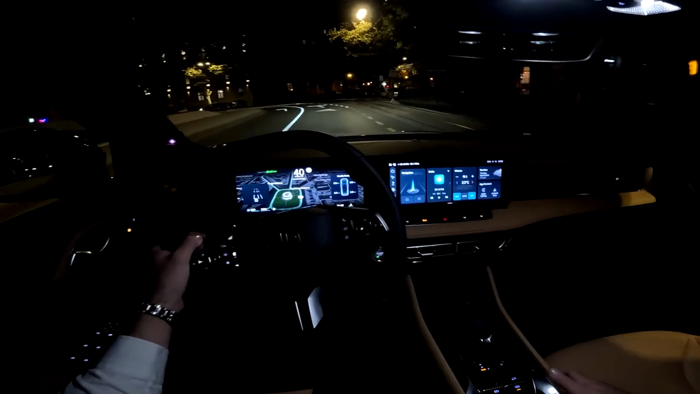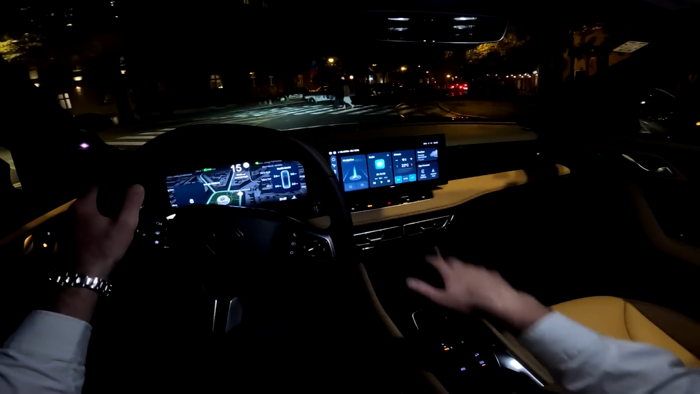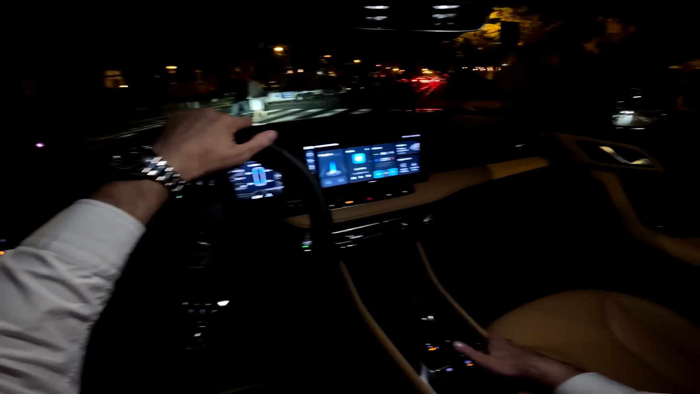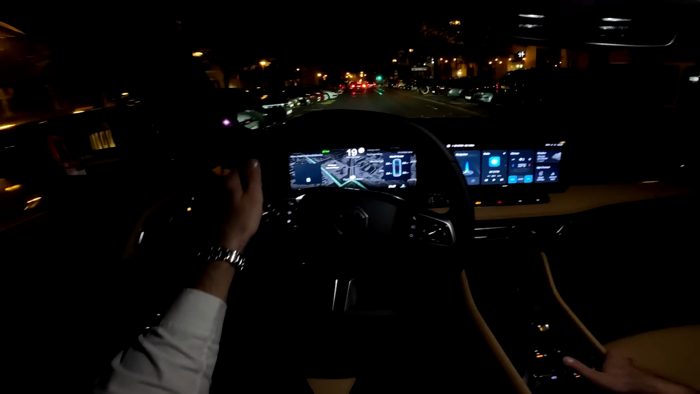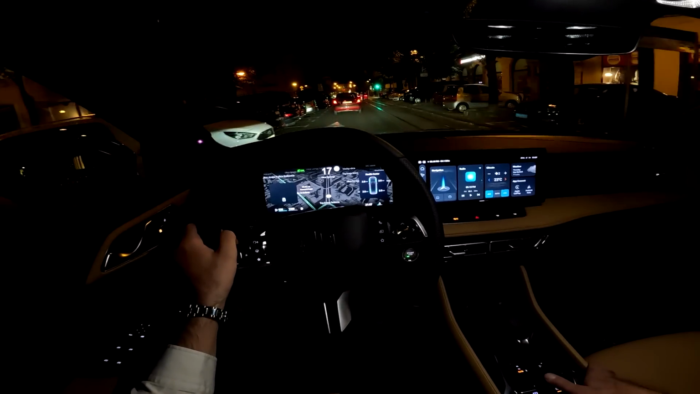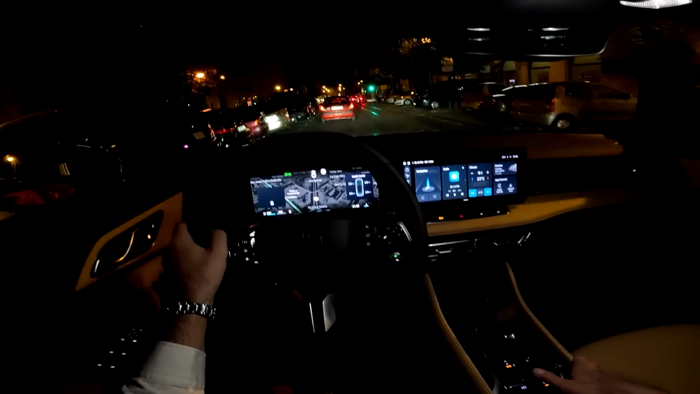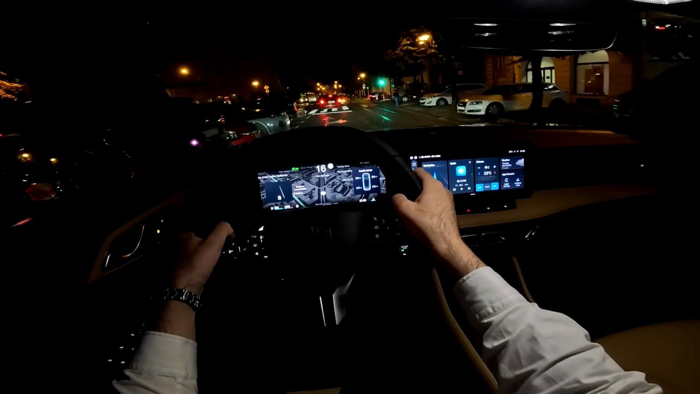And I want to hear your thoughts. How do you like the layout here of the interior? How do you like the screens and the infotainment system? And of course you can pair the phone, Apple CarPlay and Android Auto.